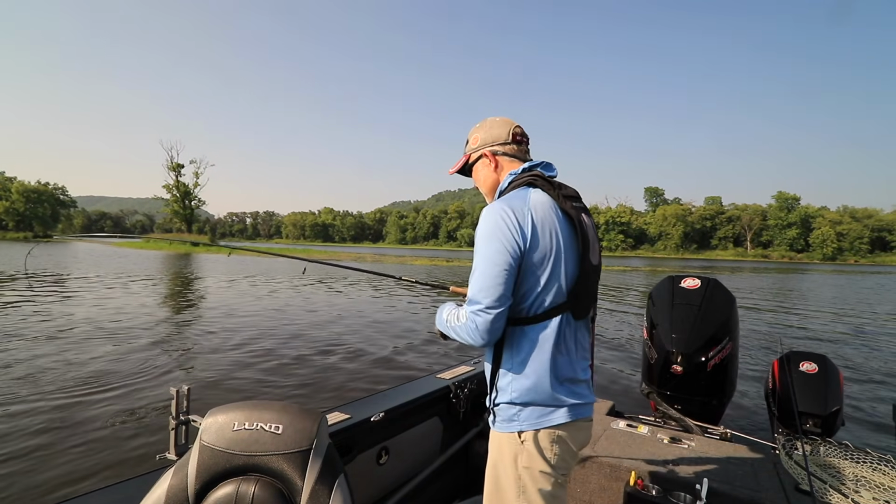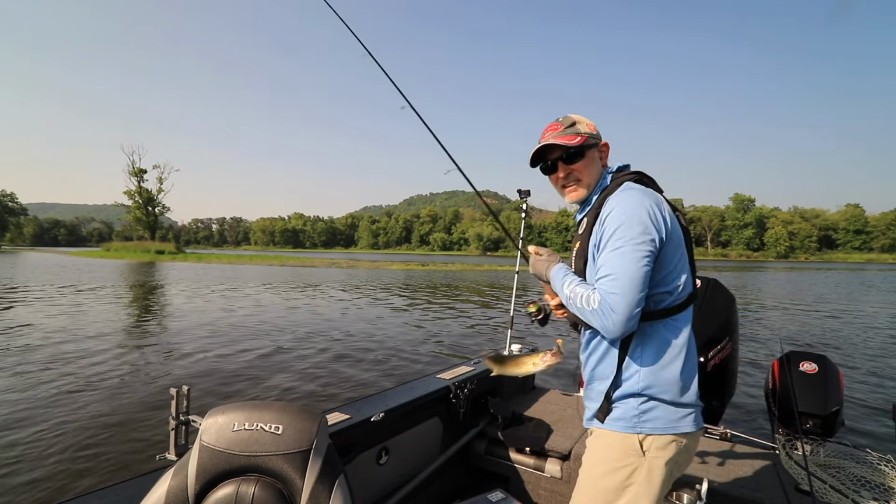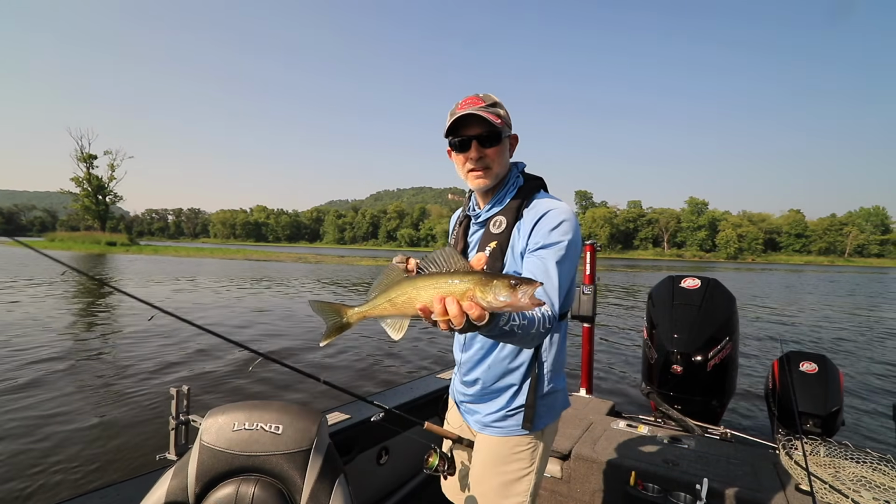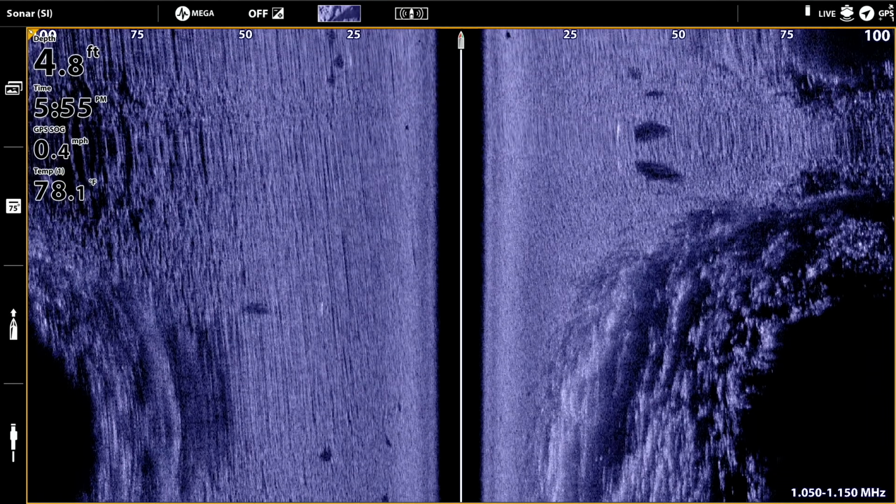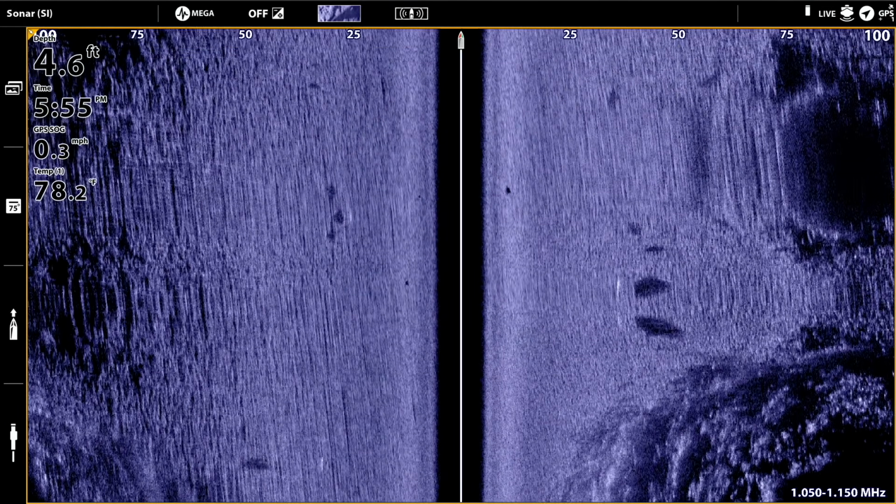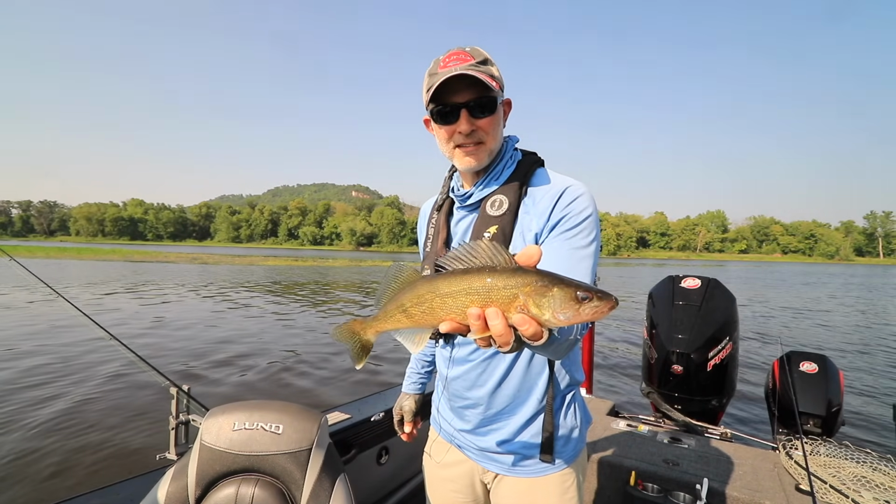Oh yeah, nice one. There he is. There we go. Walleyes on a sand flat. Spotted them with side imaging. Got the boat in the right position, gave him a presentation that's appropriate for that sort of situation. Now we got one for the frying pan. Nice one.